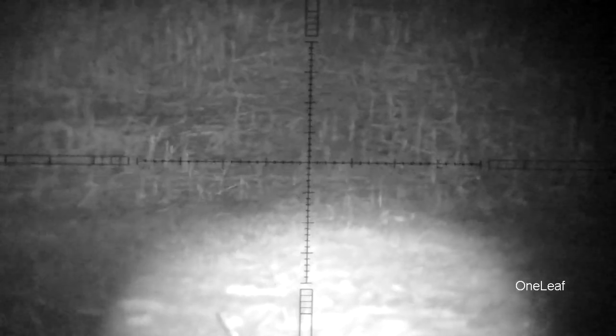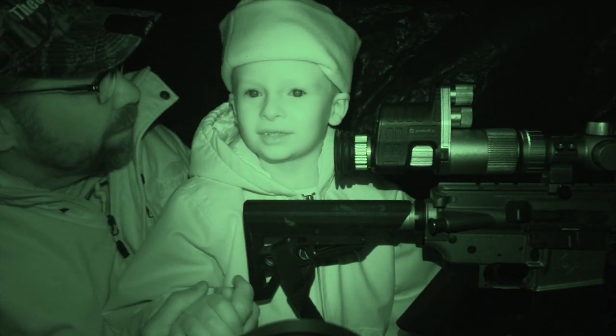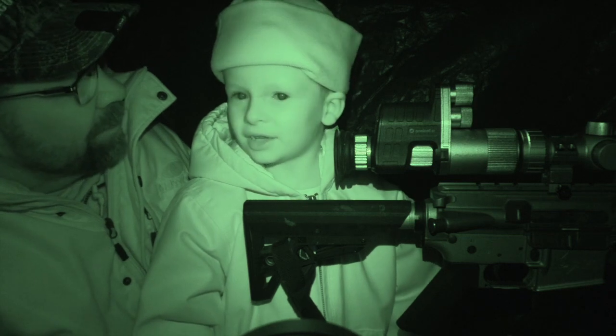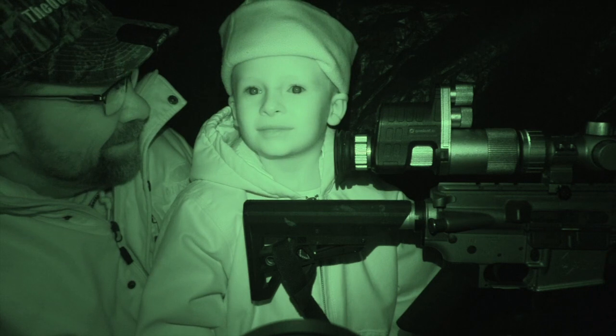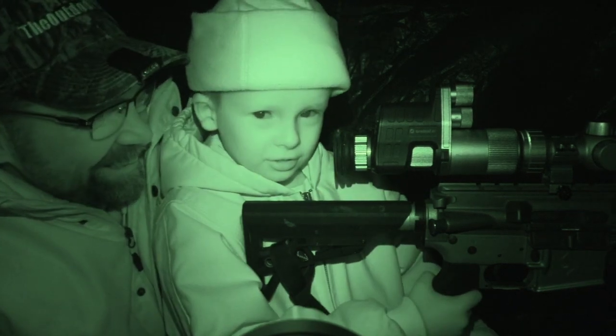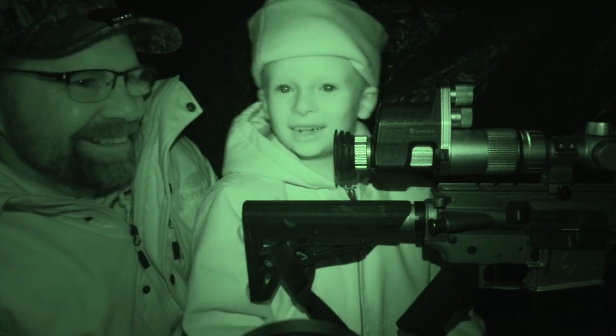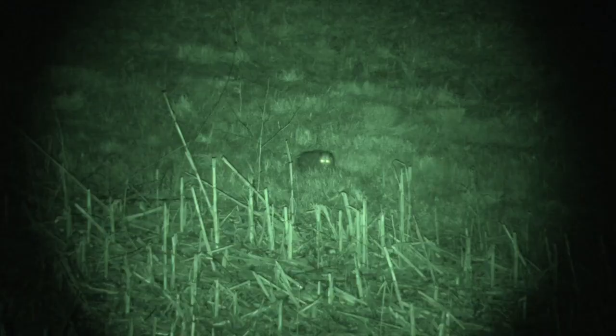You toasted him. Got him. Smoked him. Good job. That's your first possum, right? Yeah. And what do you think of this gun? Did it kick you bad? No. It just came back like this. Brody got his first possum here with the night vision and the One Leaf scope.